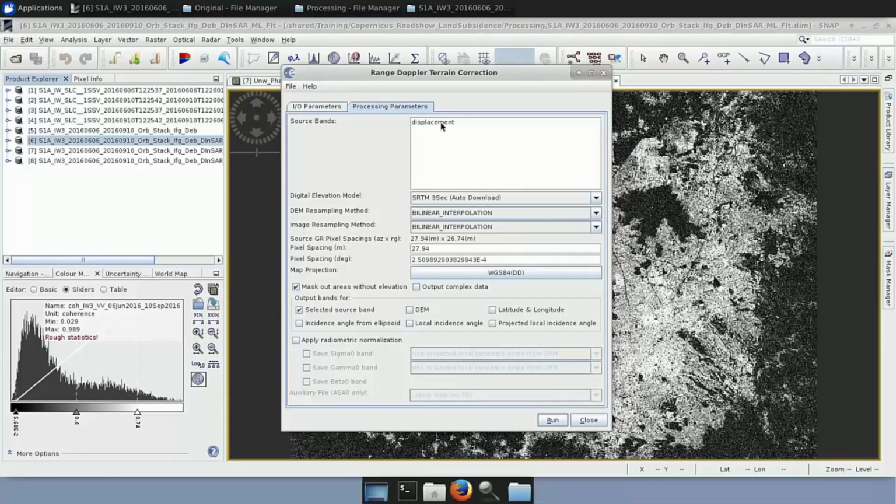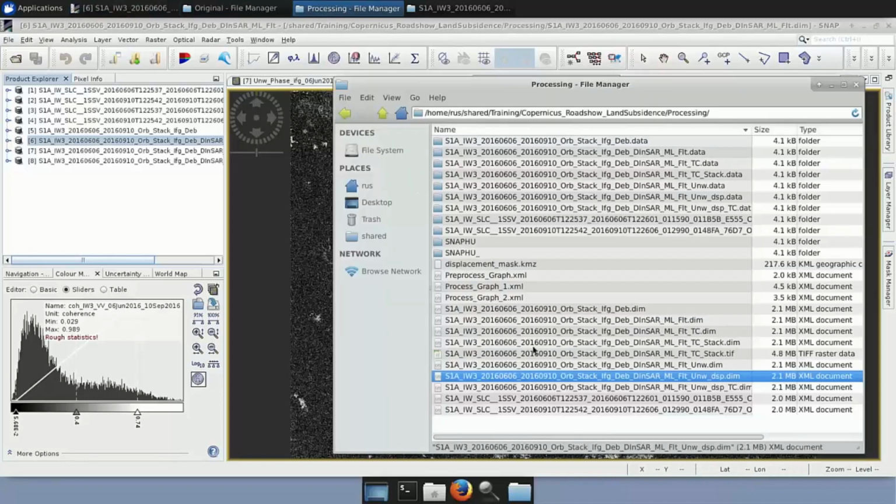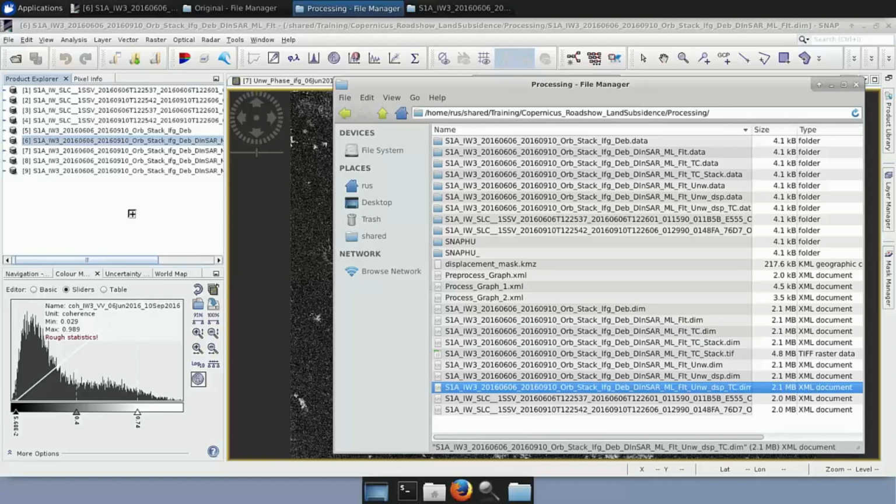And here you can see that there is only the displacement band. Select again the proper SRTM. Again here 100, and we click run. Okay, let me show you now the results of the 2 terrain corrected products. The first one and the second one.